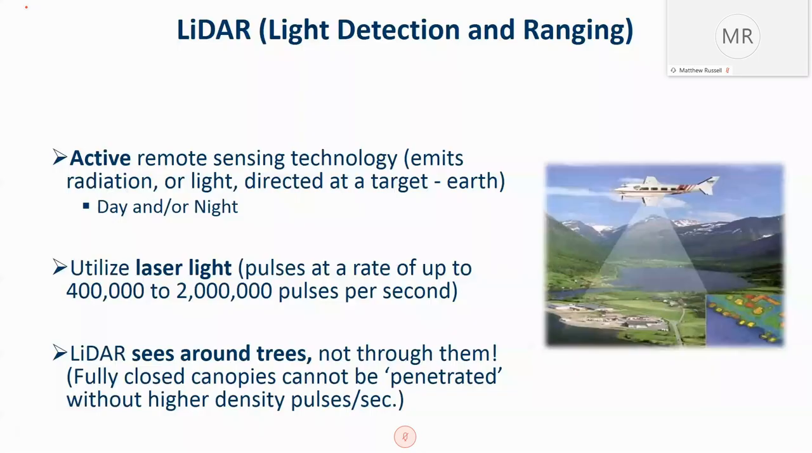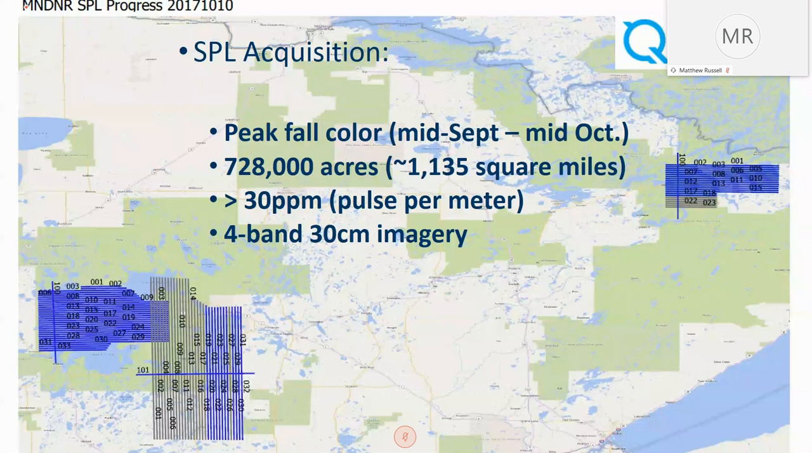We wanted to get greater than 12 pulses per square meter, and we got upwards of 30 to 34 pulses per square meter. Along with that, we were also able to collect 4-band imagery with infrared.